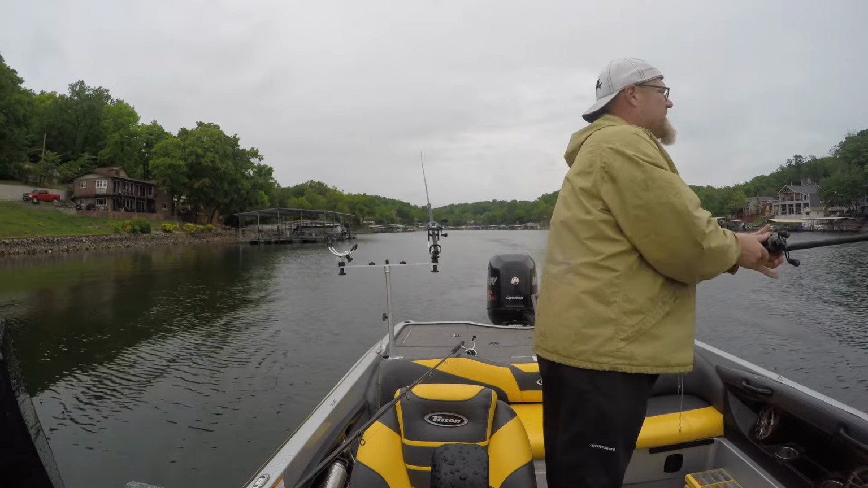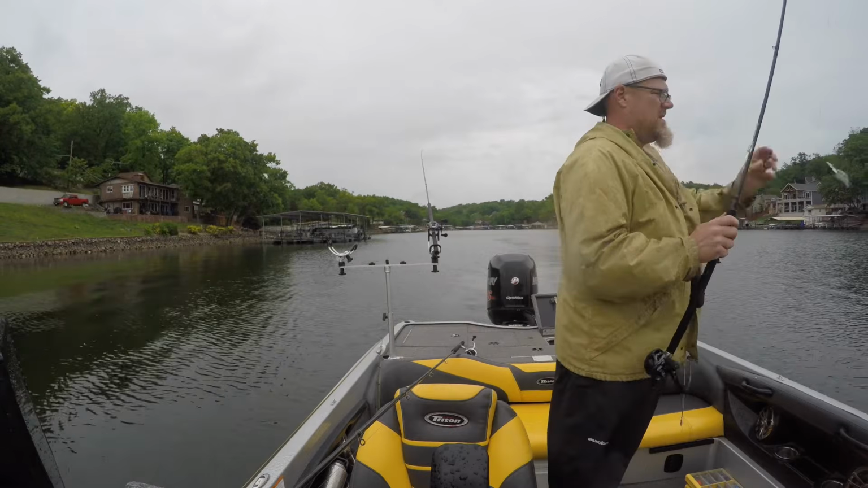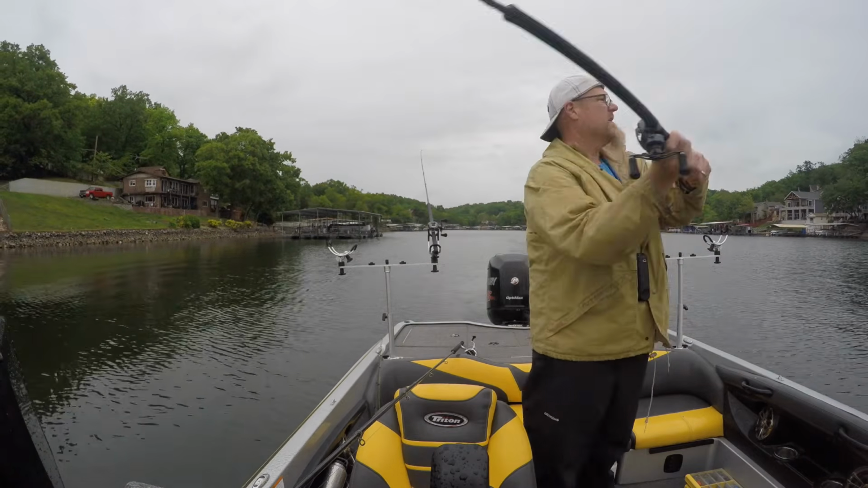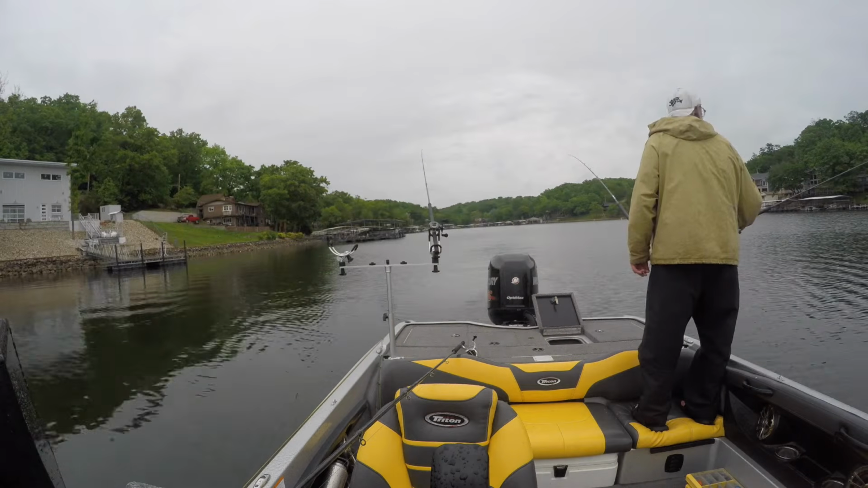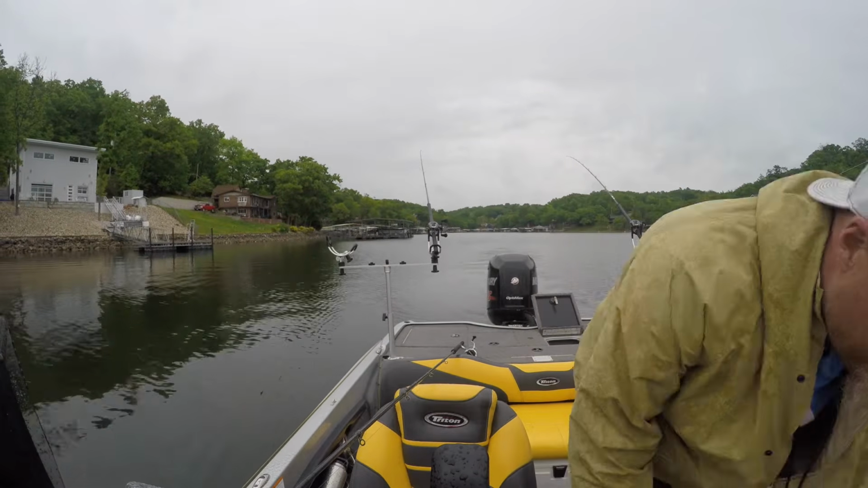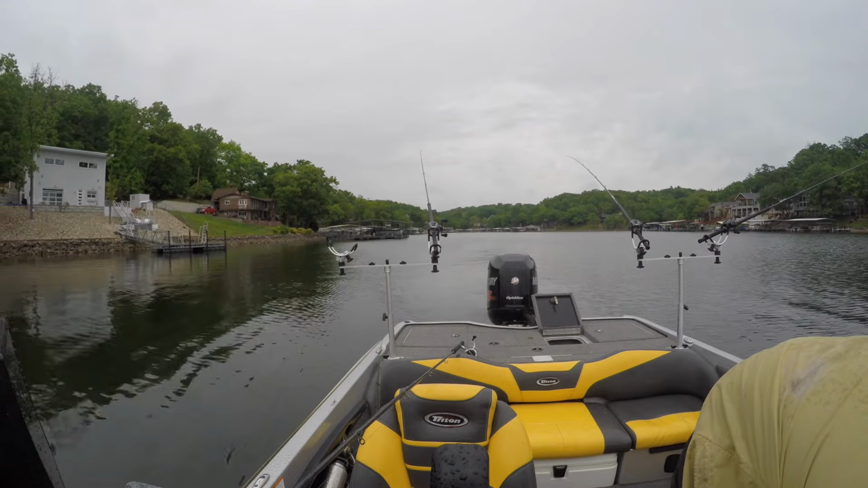And then take your rod that's going back and just cast it to the side. You can see how that gets pretty hectic if you got multiple rods going down.